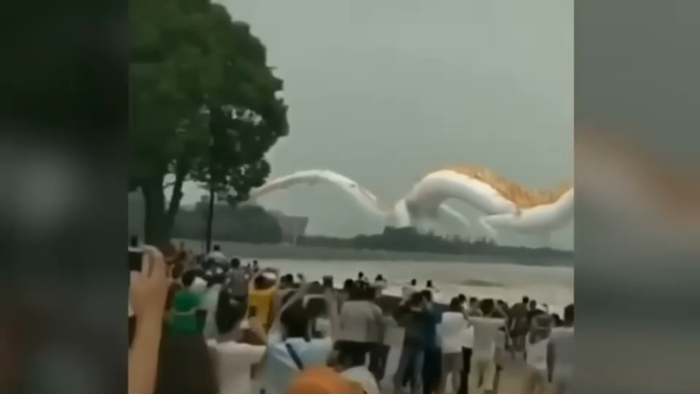Was it truly a dragon or some type of sea monster? Share your thoughts on what you believe it could be.